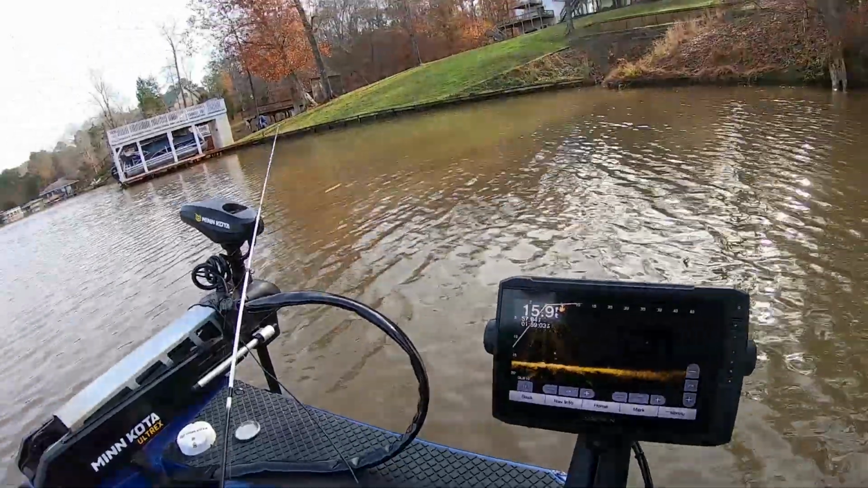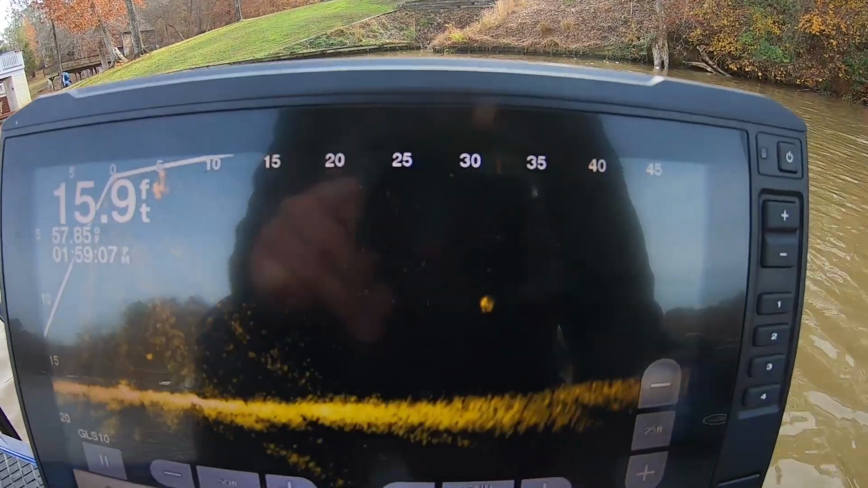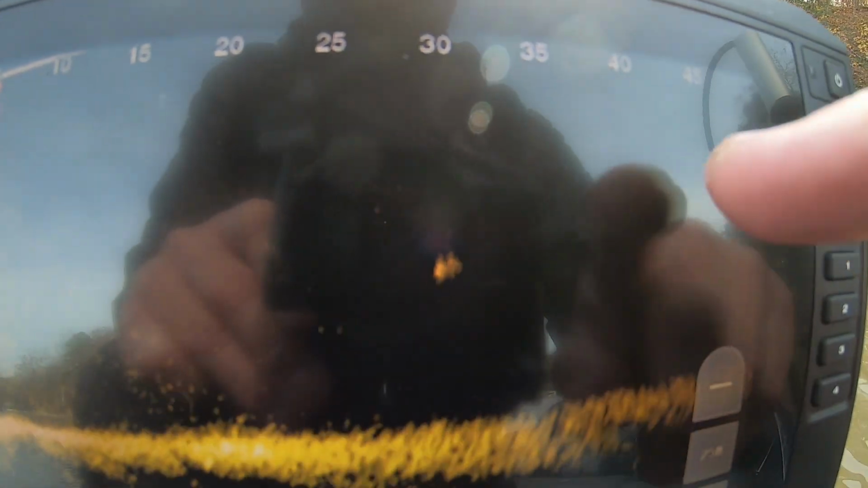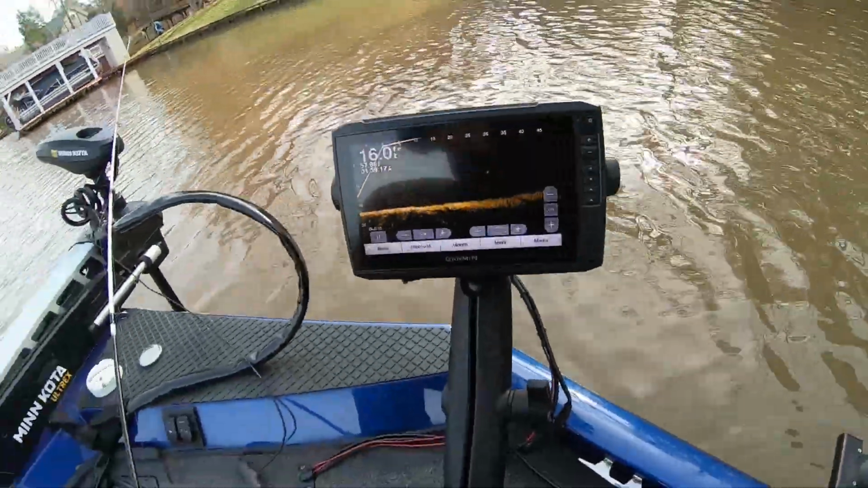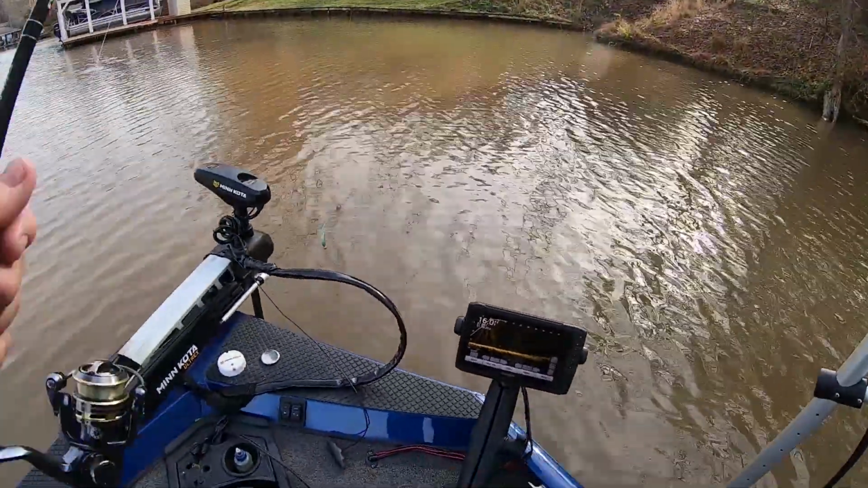Let me show y'all what I'm looking for. This ain't a real big one right there. Right there's one. All right. See, he's hanging there. He's 30 foot away. He's 10 foot deep. Now, I'm gonna go after him. This is when I wish I had my other camera with me. I don't have my tripod with me. I was gonna set it up a little bit ago and I didn't have my tripod.